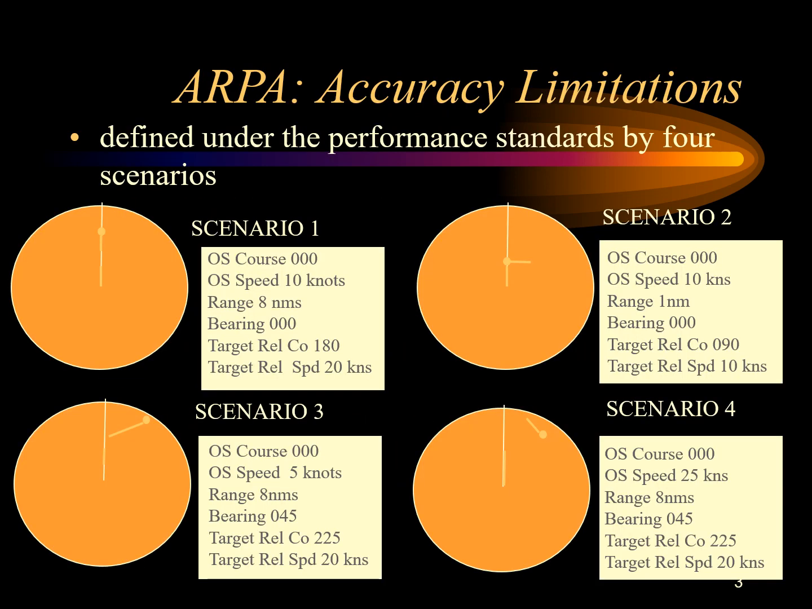As you can see here, these are the 4 scenarios which are defined under the IMO performance standards for the marine ARPA. Here you can see the own ship course is 000 in all the 4 cases, but the own ship speed varies in the different scenarios. In scenario 1 and 2 it's 10 knots, in scenario 3 it's 5 knots, and in scenario 4 the own ship is doing about 25 knots.